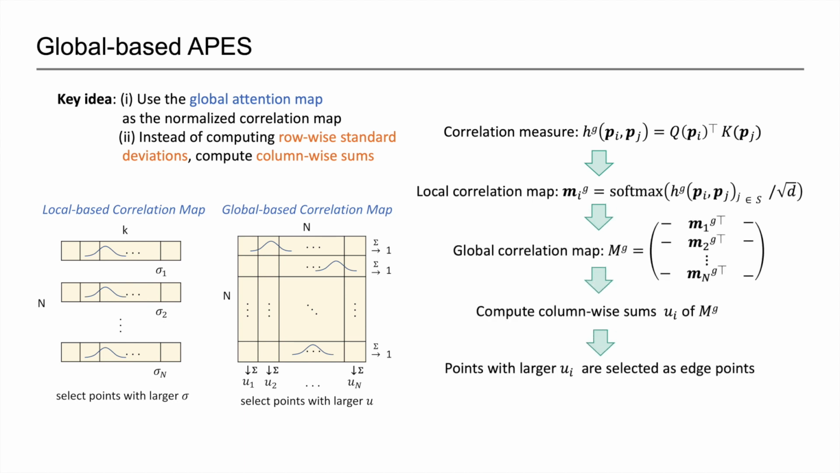Now the neighbor-to-point cross-attention simplifies into the common self-attention. Consider the global correlation map column-wise. For a certain point, in order to qualify it as an edge point, it needs to rank a higher value of normalized correlation value with regard to other points in the global correlation map more often, compared to other points.